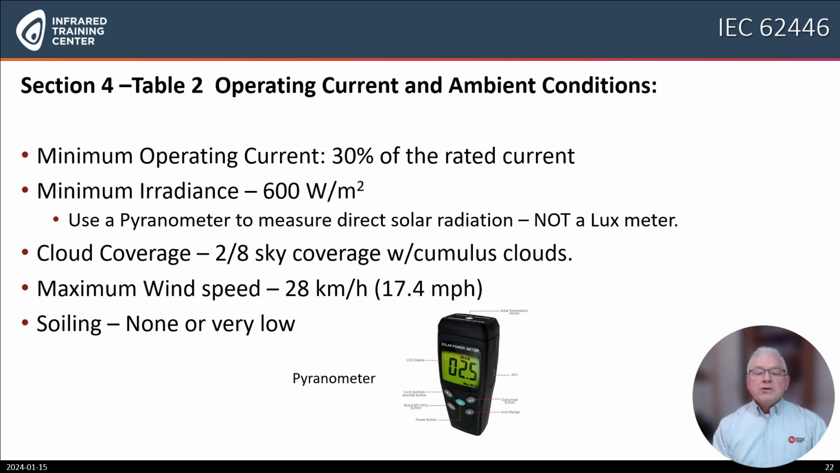It should be noted that this should be determined by the use of a pyranometer to measure direct solar radiation, not a lux meter. Cloud coverage should be 2 to 8 sky coverage. Cumulus clouds no more than 20% cloud cover. Maximum wind speed, 17.4 miles per hour. Soiling should be none or very low.